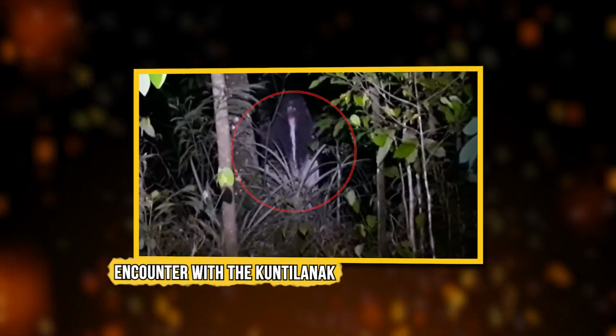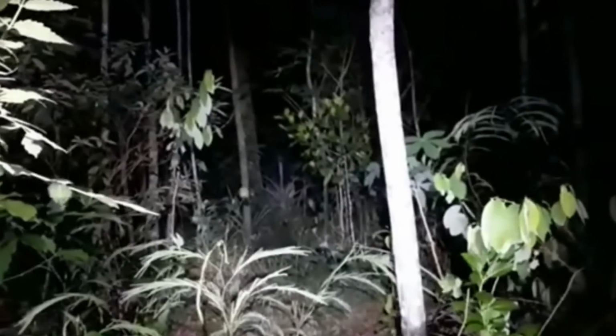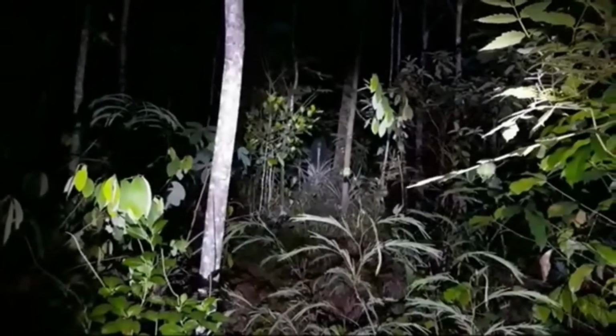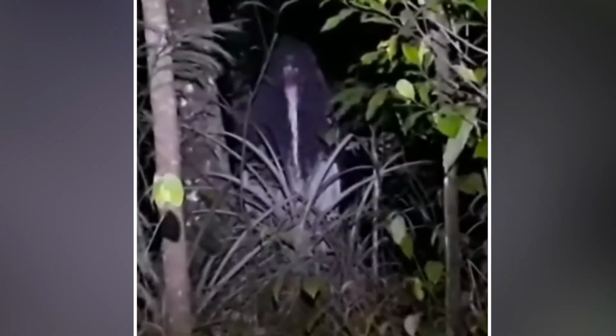Encounter with the Kuntilanak. Two men set out to explore a forest famous for its haunting reputation. Upon their arrival, they were shocked to encounter and record a figure of a kuntilanak, a ghostly entity from Indonesian folklore. The apparition suddenly appeared, standing eerily still and watching them.